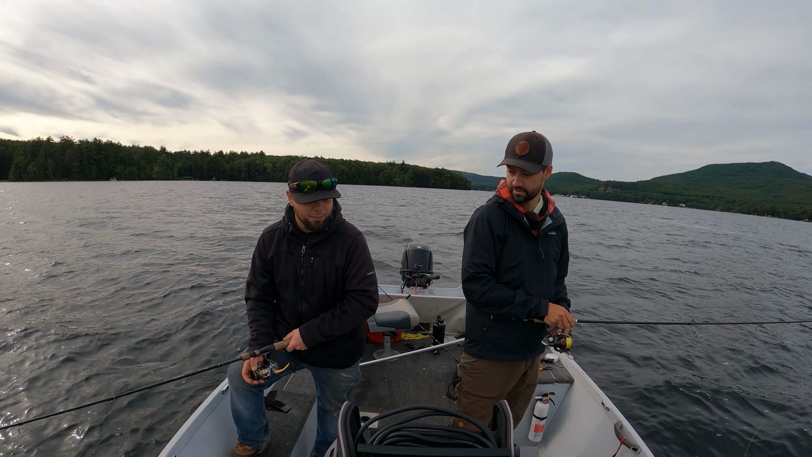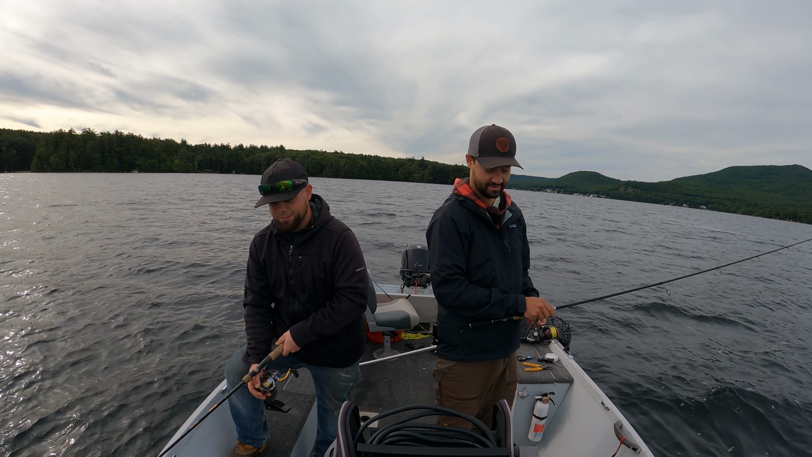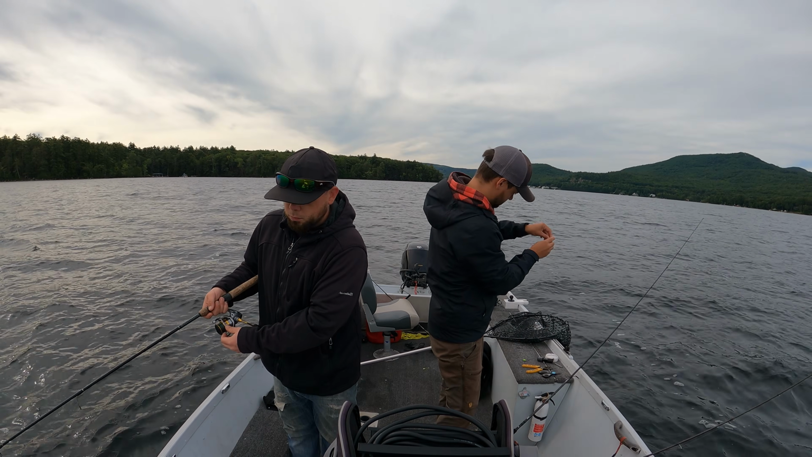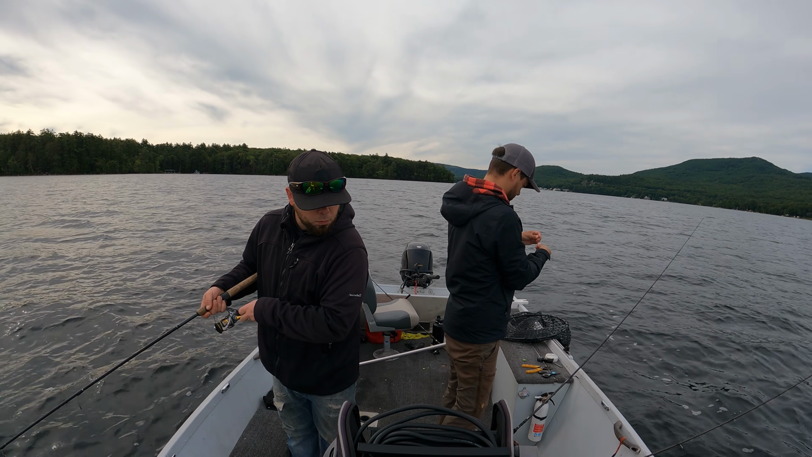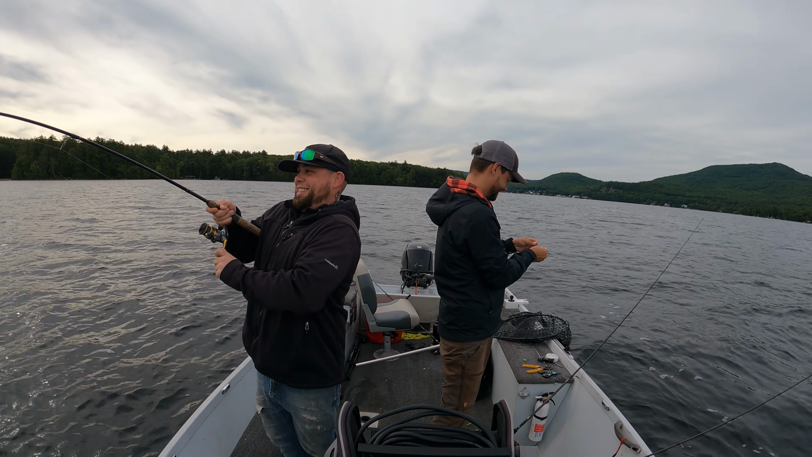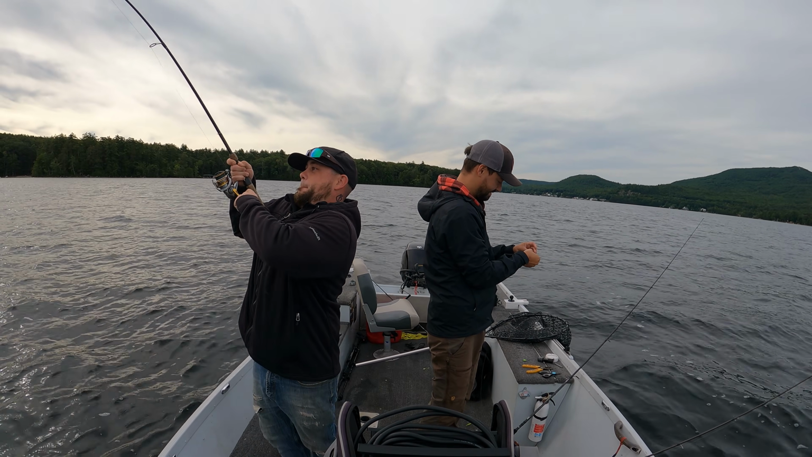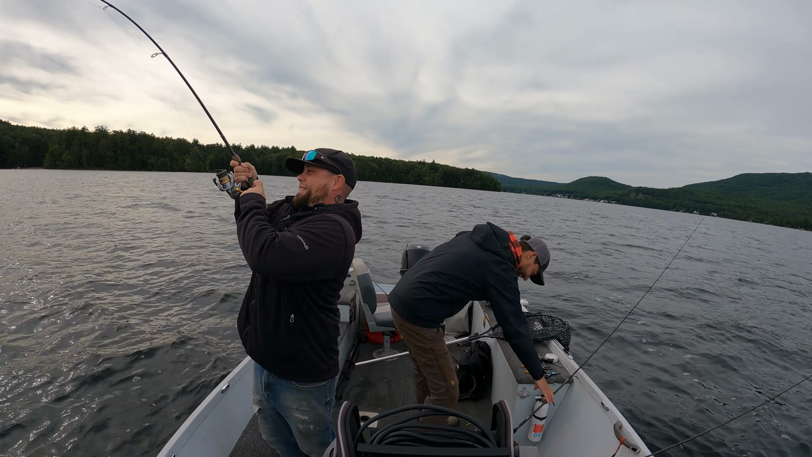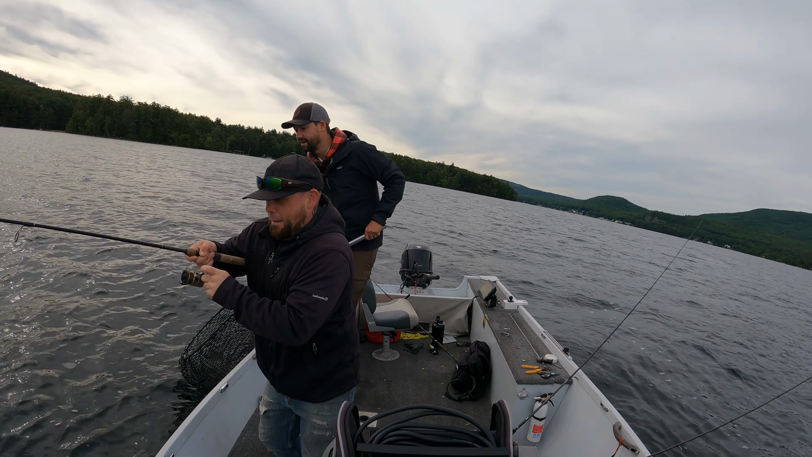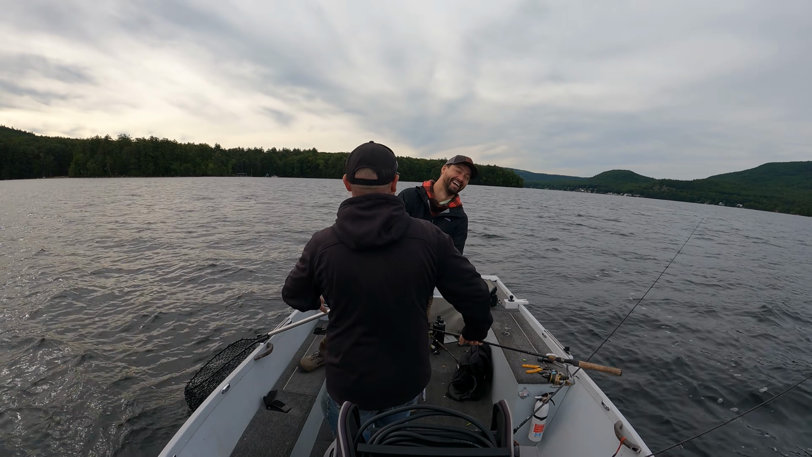All right, rod tip close to the water. Put your rod tip actually in the water. That'll teach you. Do it like my 4-year-old. Catch him. Get him. Take your time. I'm right in the middle of a uni knot, so. Bring him over here. Oh, it's the smallest one I've ever seen. At least I got one. I finally got one.